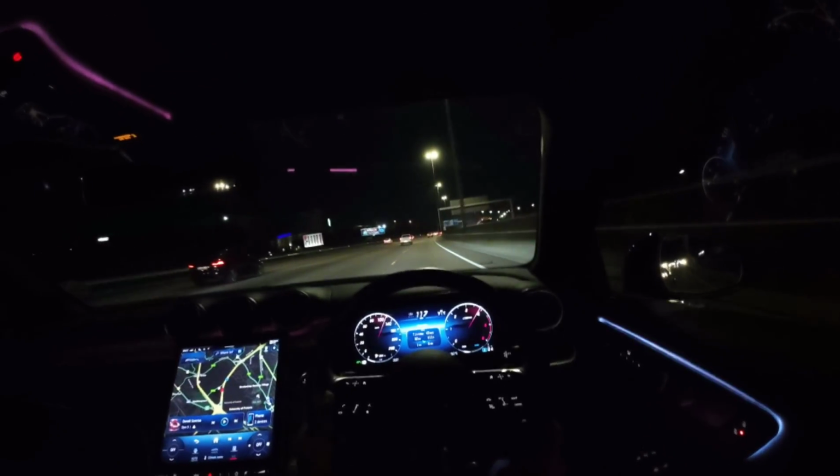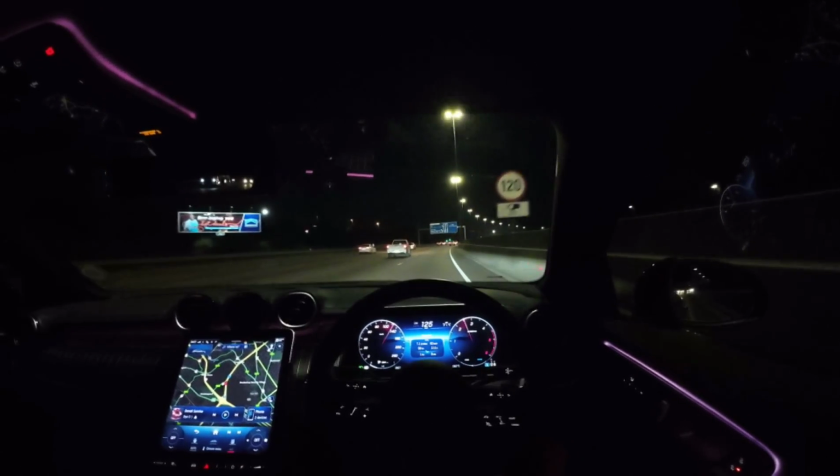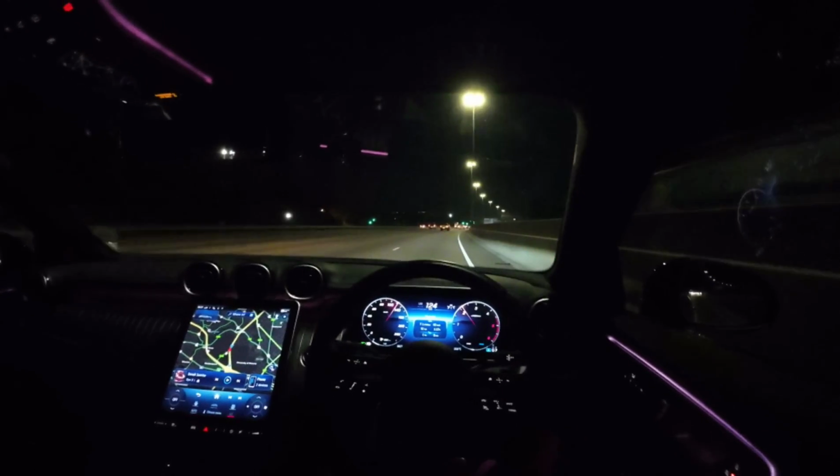And you know what? It's at night. At some point I'm going to keep quiet. I'm not going to talk about everything on the car. More details, of course, are in the main review. I have 2 reviews already on the GLC, the normal one and this one.